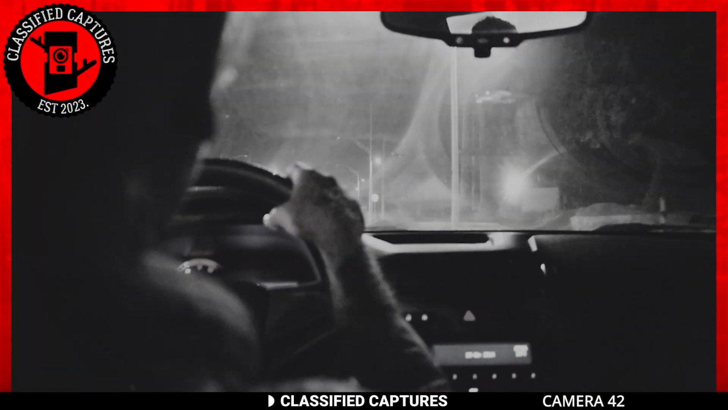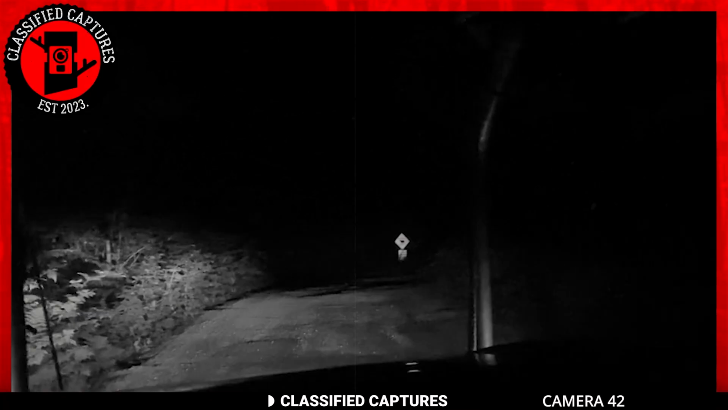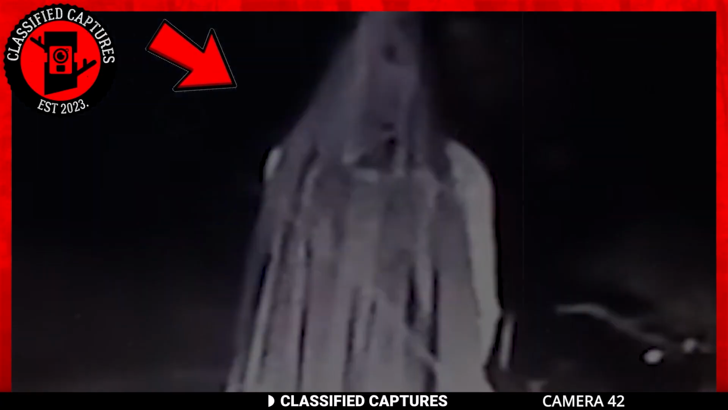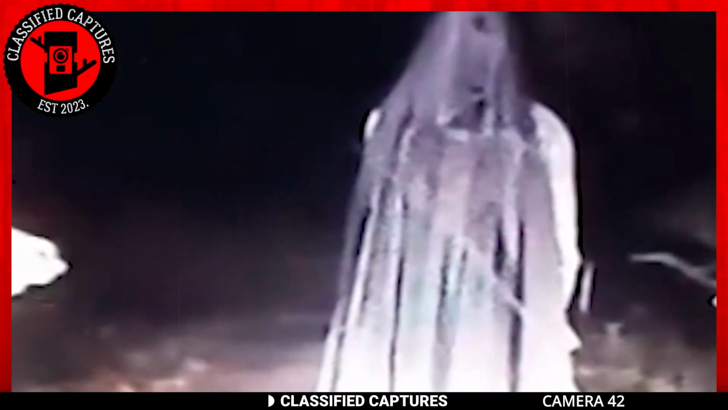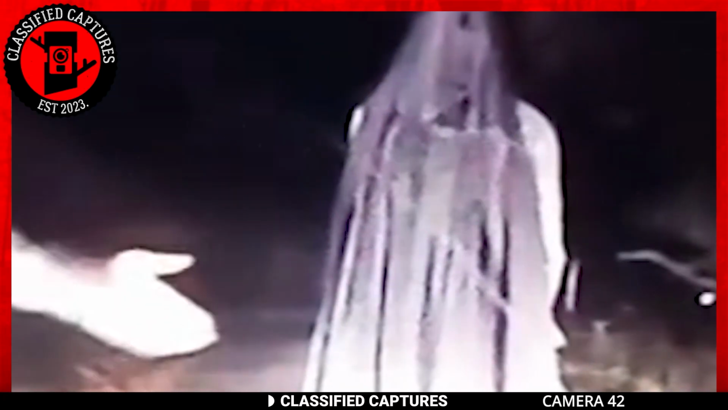Late-night drives through desolate roads often have a sense of solitude and calm, offering a break from the hectic day. However, occasionally these peaceful moments can be disrupted by unexpected and chilling encounters. Such was the case for one driver, who experienced a hair-raising incident that left him questioning the laws of reality. As the driver cruised along the dimly lit road, the headlights illuminated a peculiar figure standing in the middle of the path. It was undoubtedly a person, or at least it appeared to be.